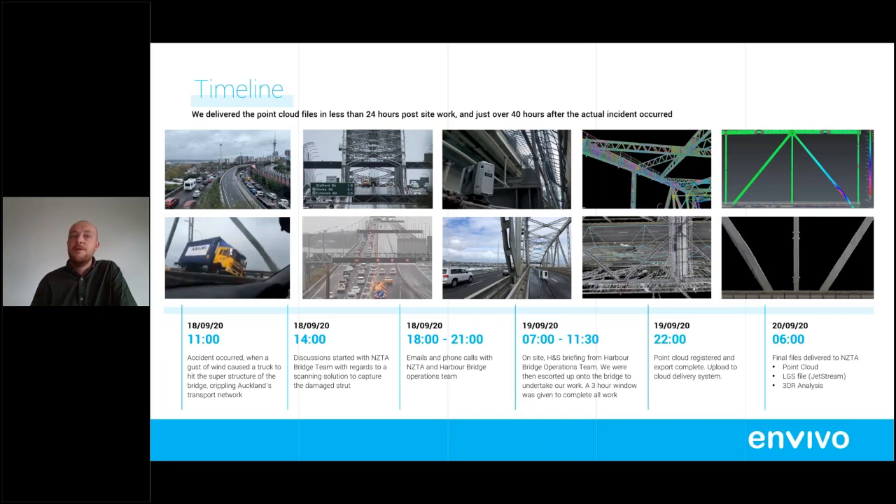So yeah, it's pretty impressive with today's technology, and us being able to deploy a team pretty fast as well, but that you can capture, register and deliver within that time, because modern technology with scanning and registration has got a lot faster, computer power's got faster, so you can import and export faster as well.